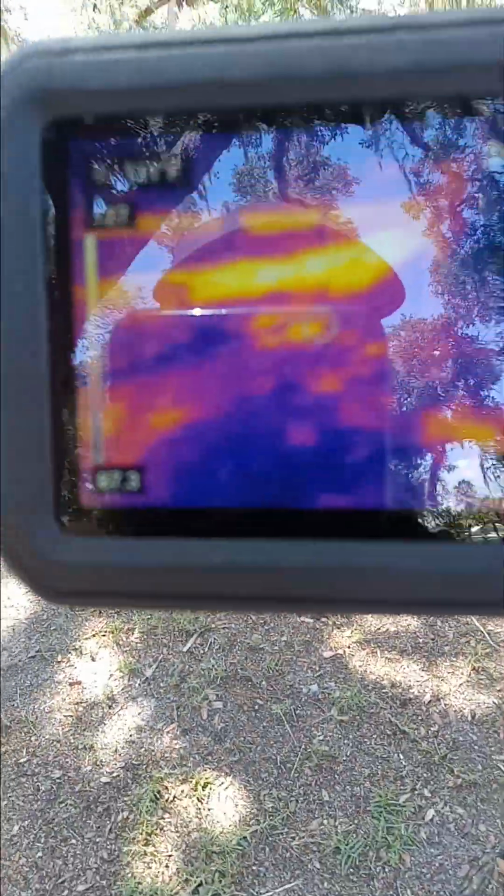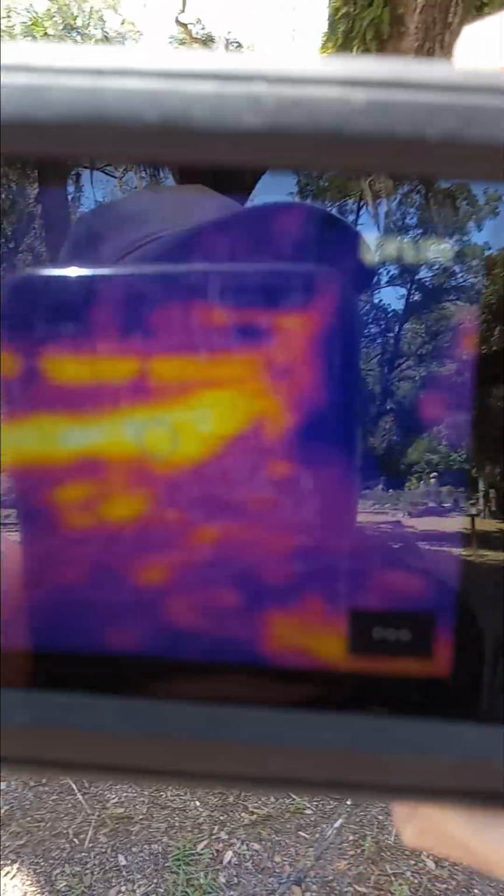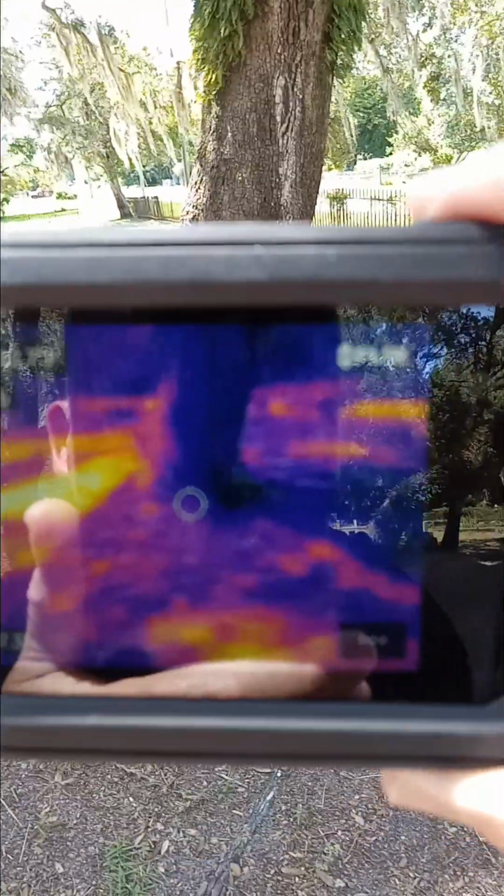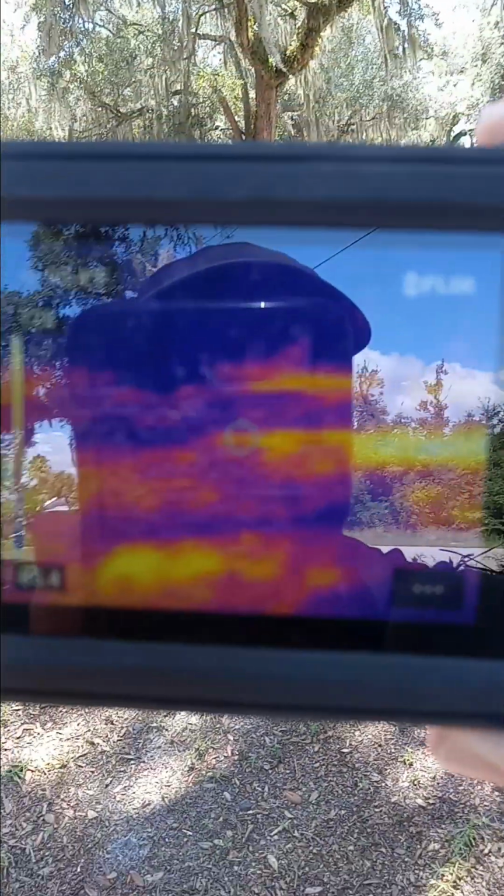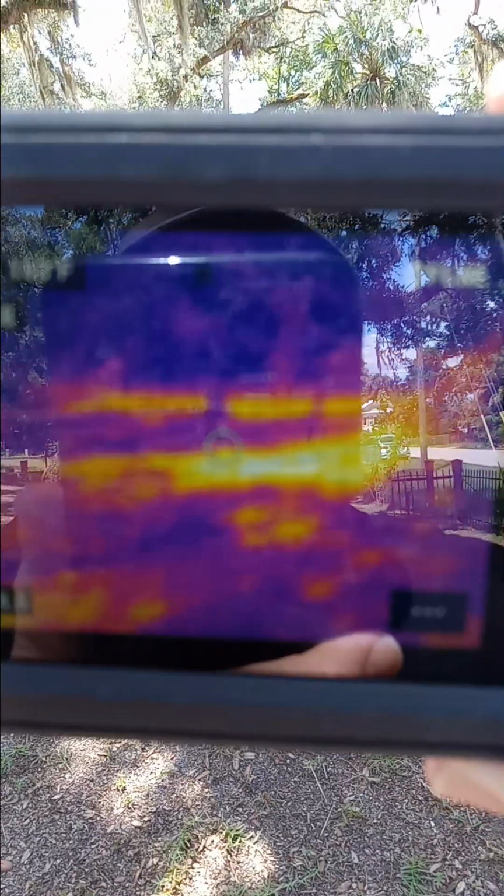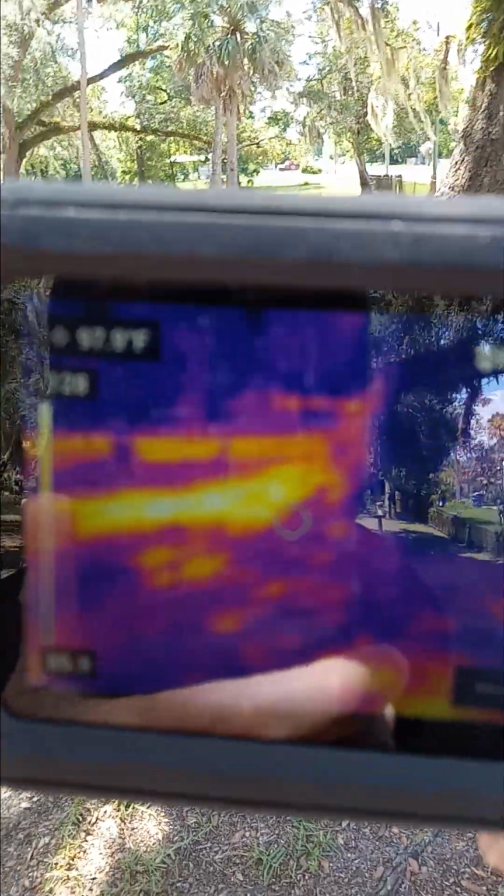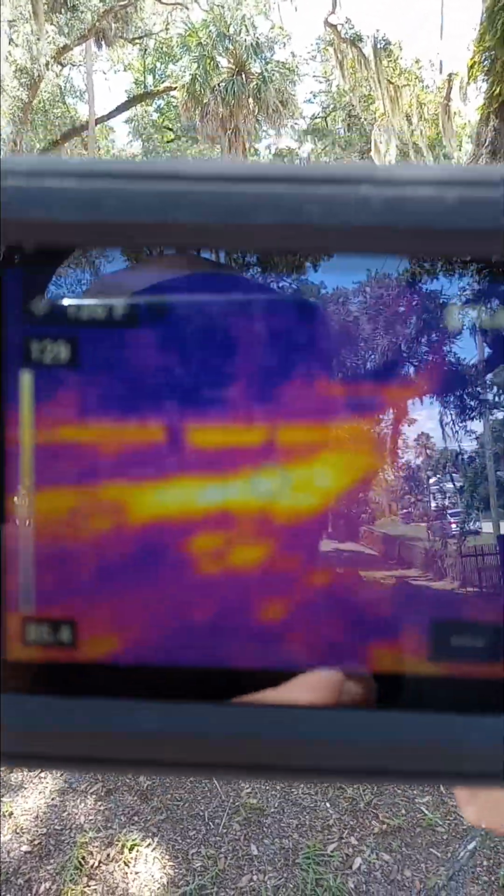I'm at the Chestnut Street Cemetery in Apalachicola, using my C-5 Thermal Camera to look for any cooler areas coming up from the ground that might be a possible entrance to a tunnel or cave system that might have been secretly in use at one time. Any cooler area is going to be black, purple, or dark blue. The hotter areas are going to be yellow, red, white, and orange.